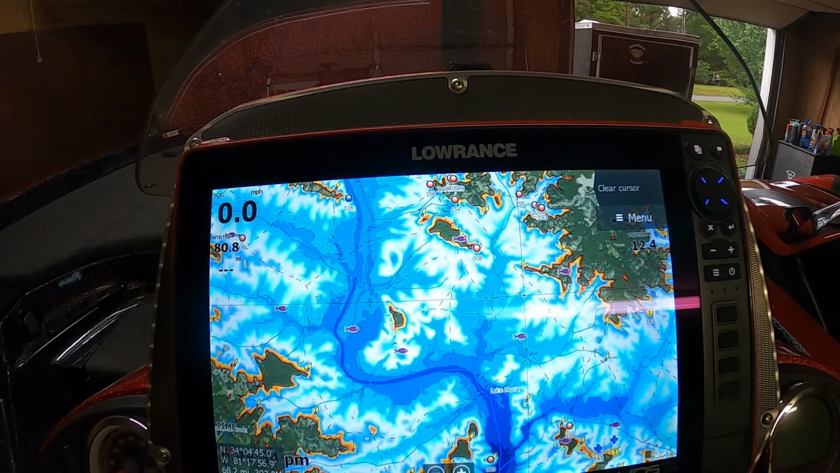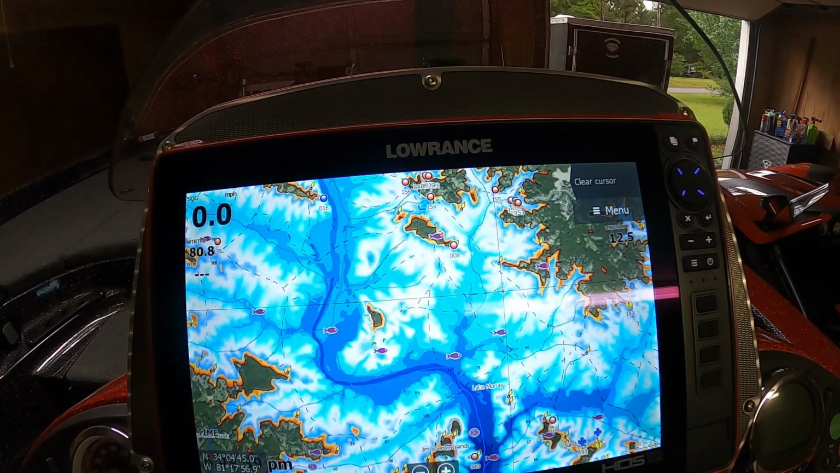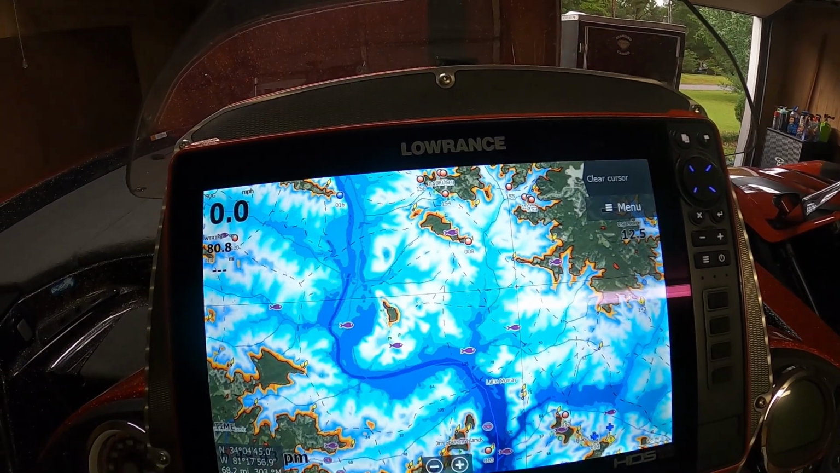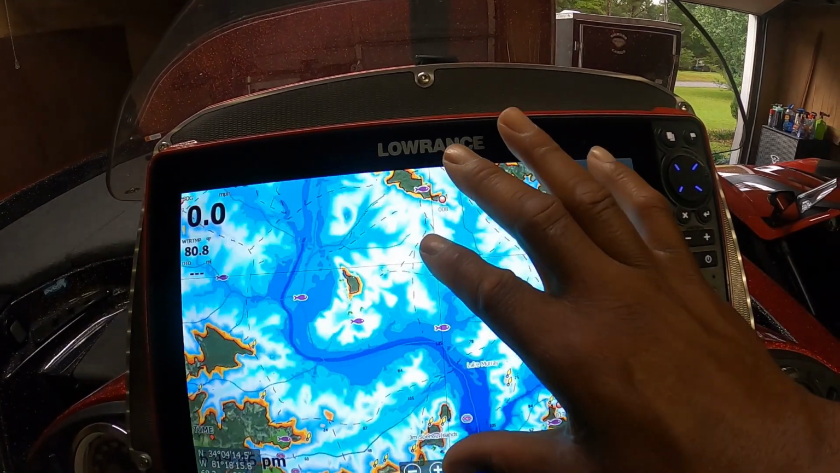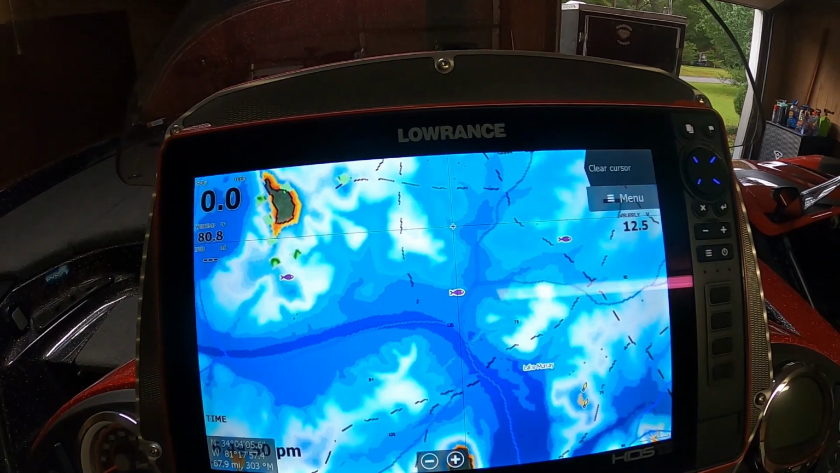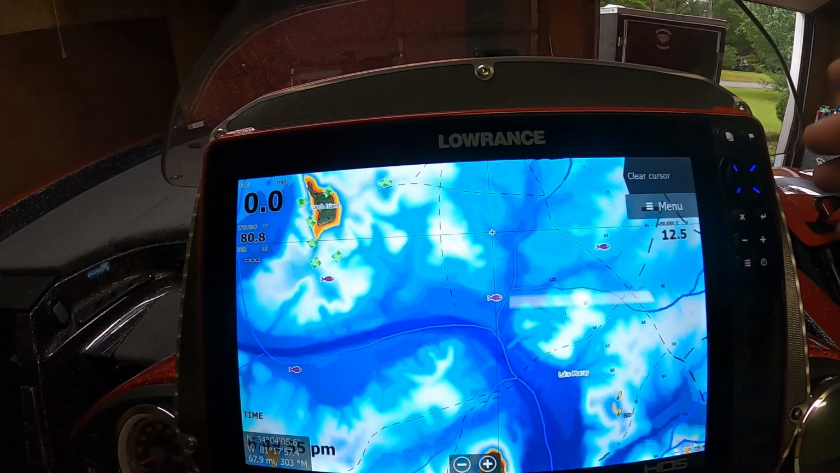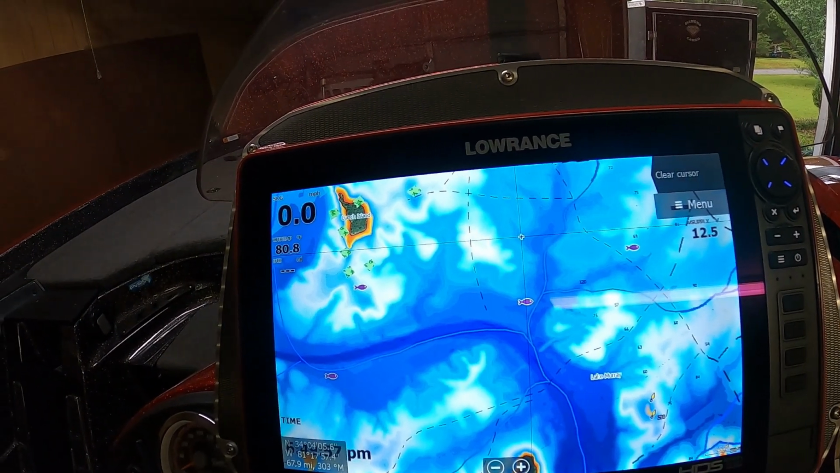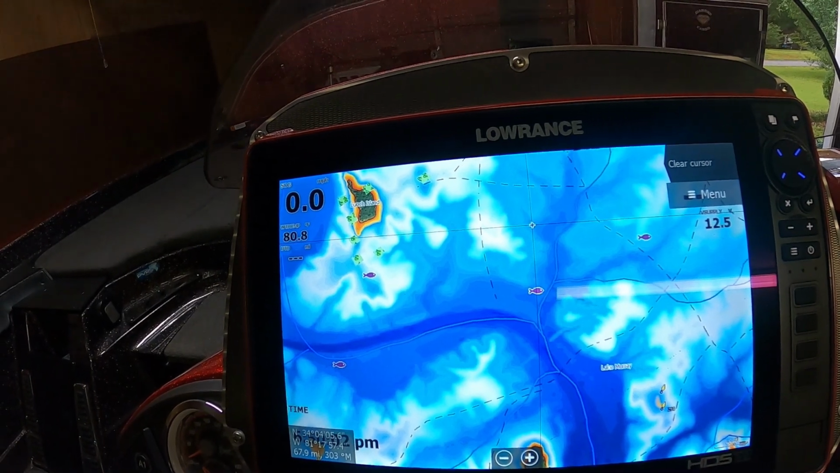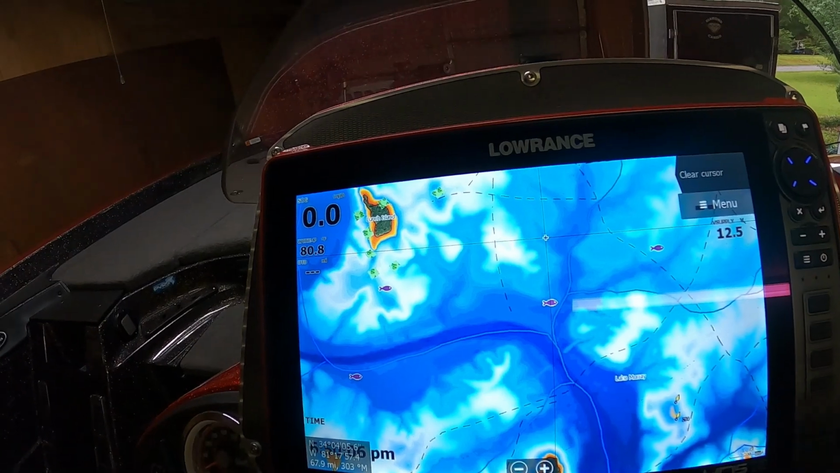So I'll be using this card to help me, number one, navigate, and to help me stay focused on a certain depth range, depending on where I'm finding fish and what my study and research is telling me. So I'm going to show you Pickwick Lake real quick, a quick demonstration of what I do when I go to a lake that I've never seen before, such as Pickwick in October.